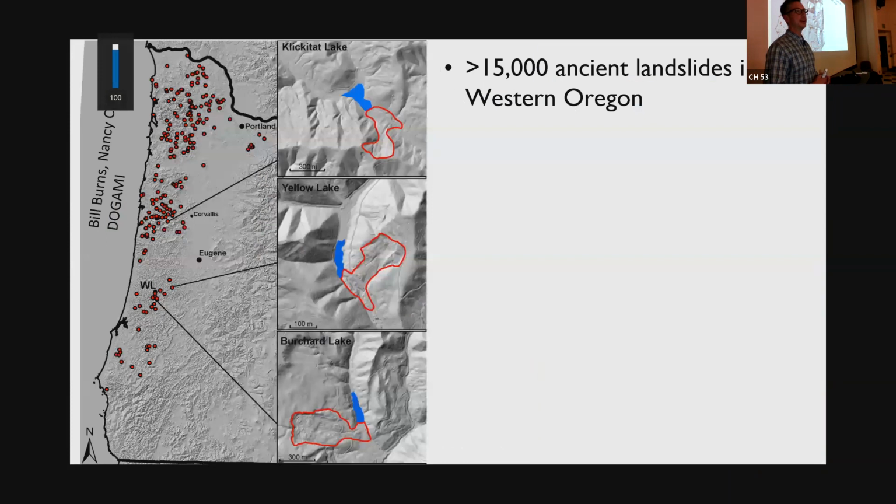So is there an analog in Oregon that we can use to try to understand whether we have the record of giant earthquakes lingering out there somewhere in that broad green area I just showed you called the Coast Range? That's the work of my recent PhD student named Will Struble. The maps that we are going to show you are done in conjunction with Bill Burns and Nancy Calhoun at DOGAMI.